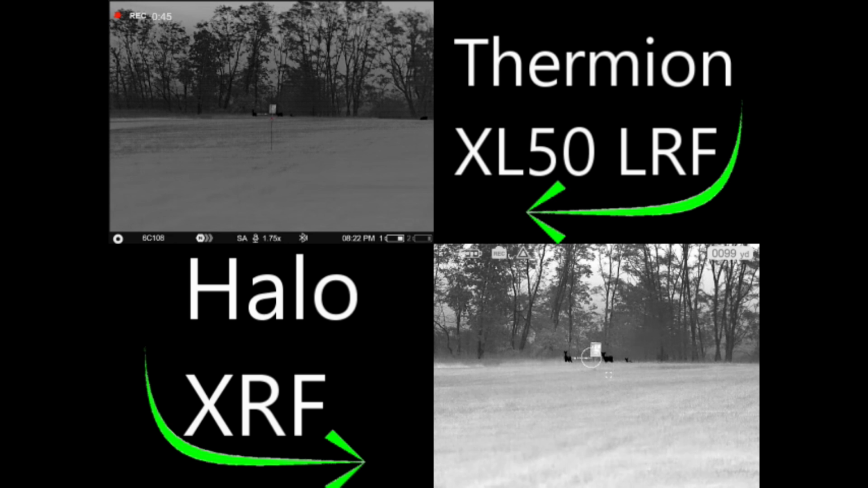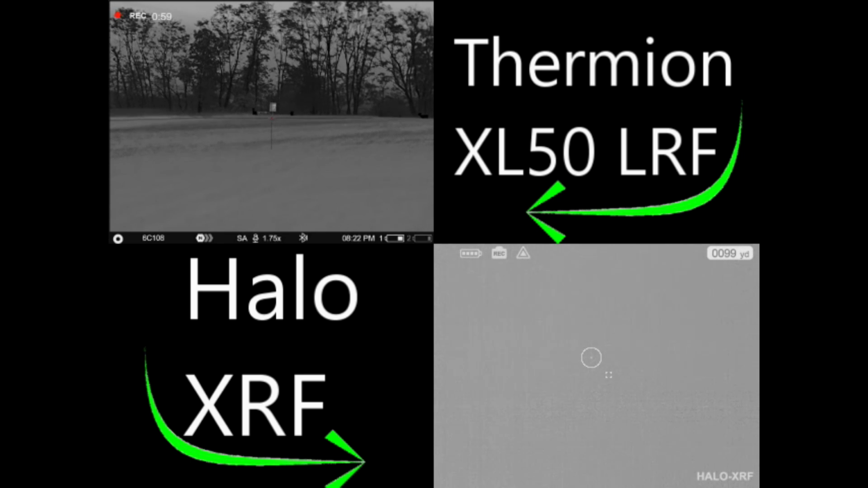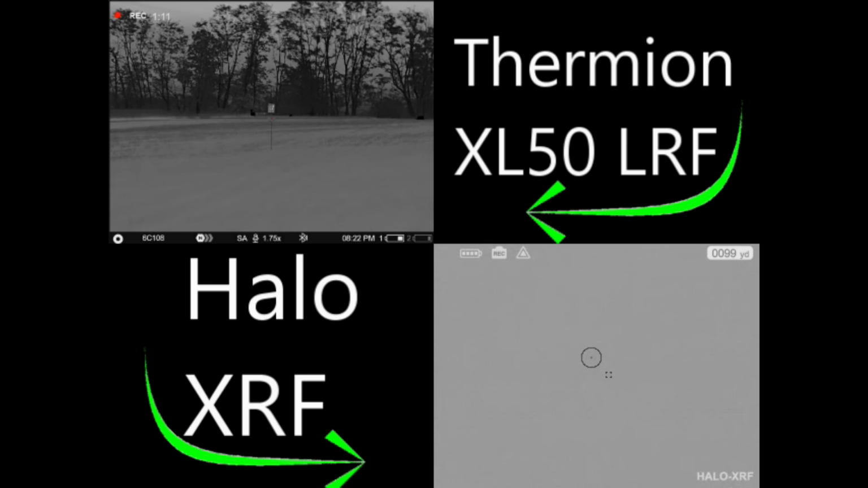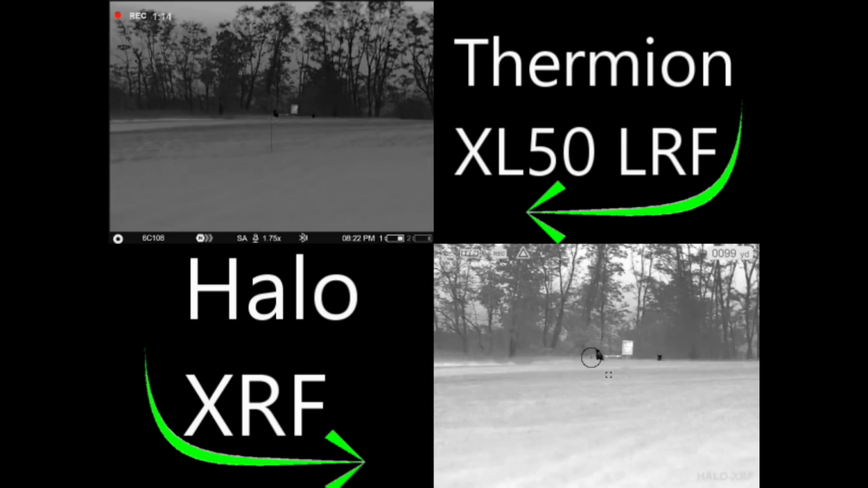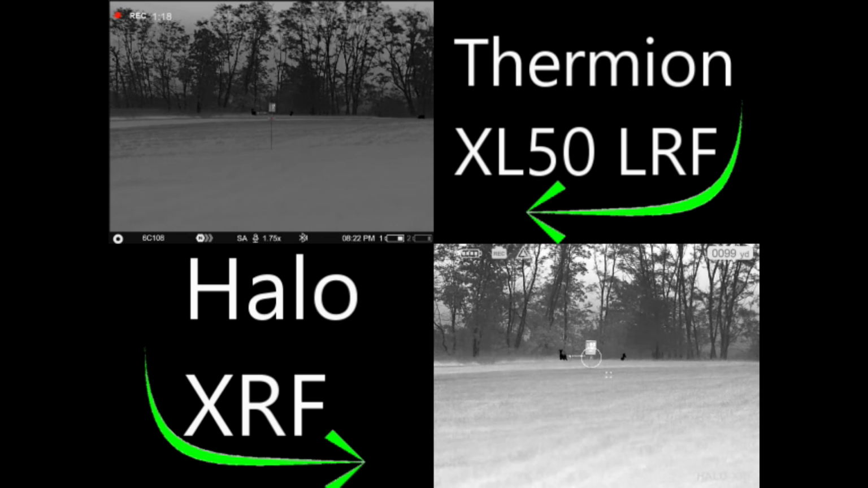So the first thing I'm going to do, I've got the Pulsar set in semi-automatic. I'm going to go ahead and do a short press of the power button to calibrate it. So it's now calibrated. Over here on the Halo, I'm going to close the lens cap, and we're going to do a long press of the calibration button, and it's going to calibrate, and now it's calibrated. It is a fixed calibration on the Halo, so we're going to pop that lens cap back open, and now there we are on that target.